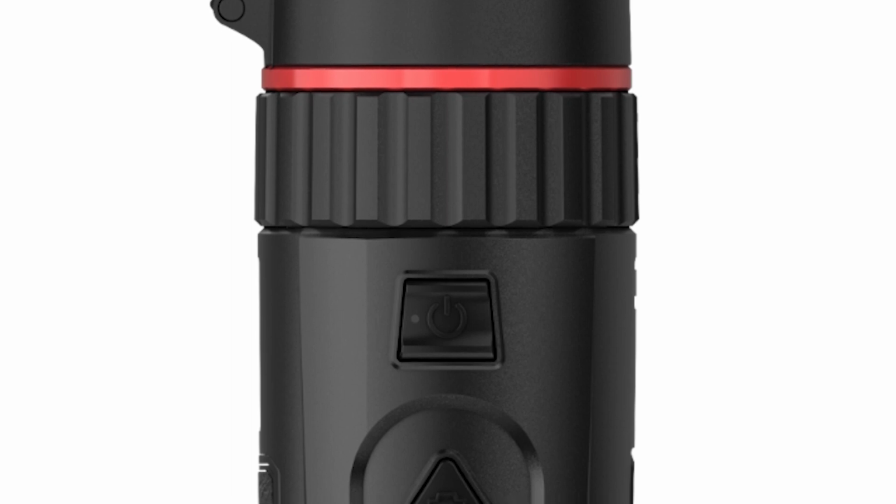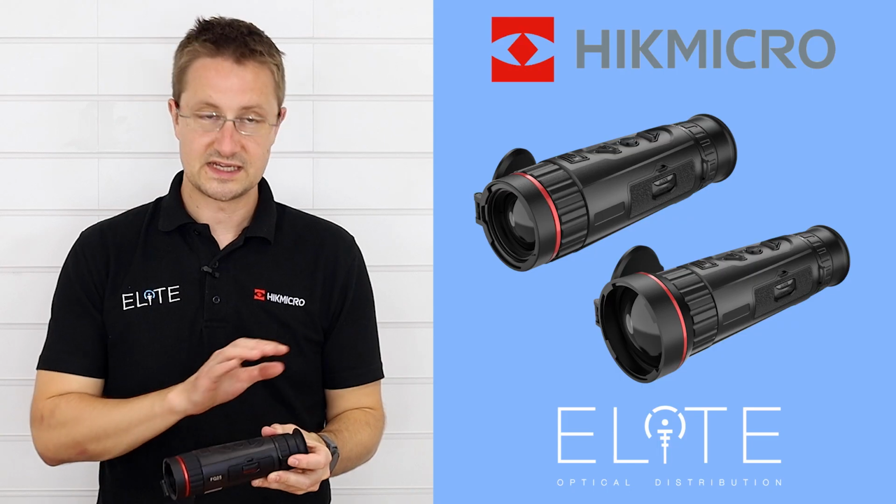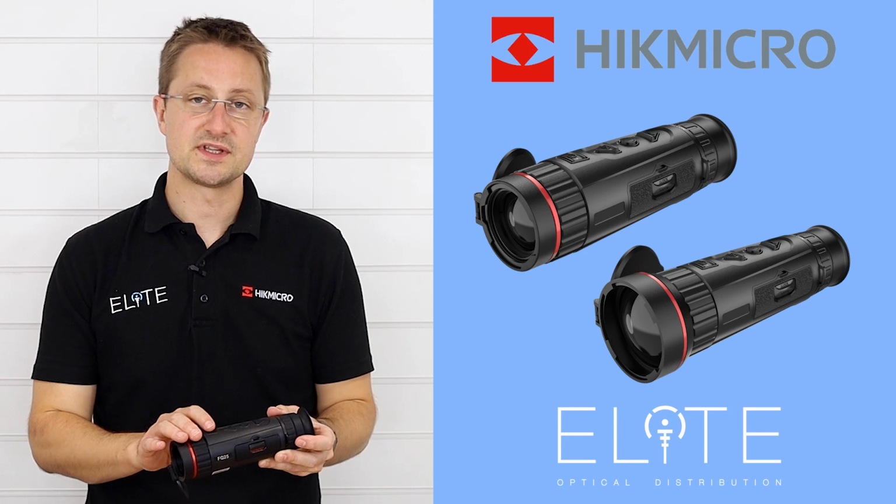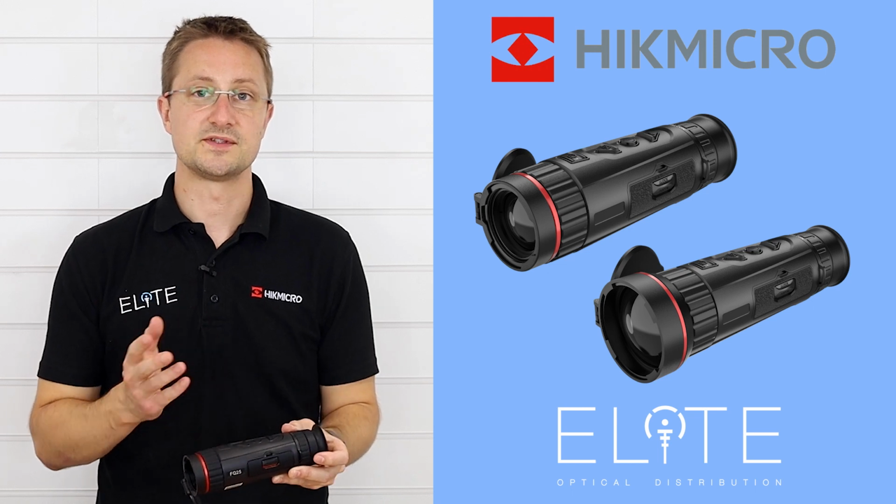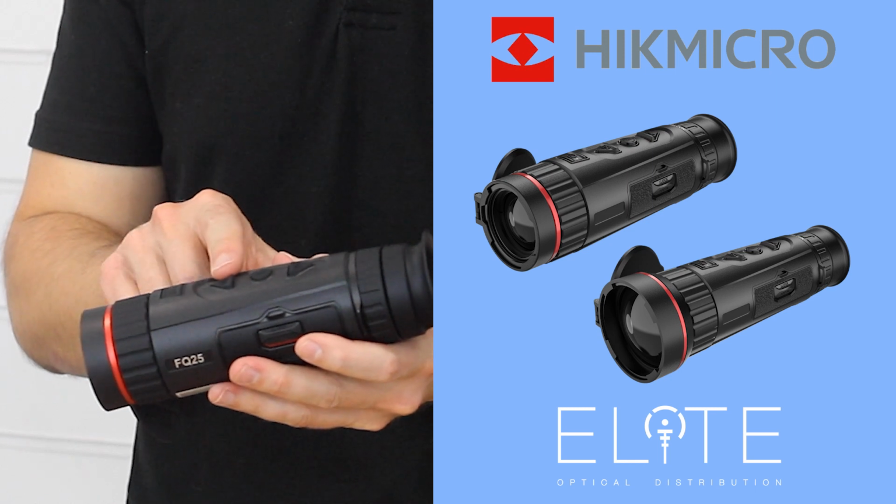Power button has a status indicator. Press and hold to activate, press and hold to switch off, and you'll see a countdown on the screen inside, so you know when it's powering off. A short press puts it into standby mode. That just deactivates the screen, so the sensor is still running, you'll still hear it click, and it will still run the battery out.